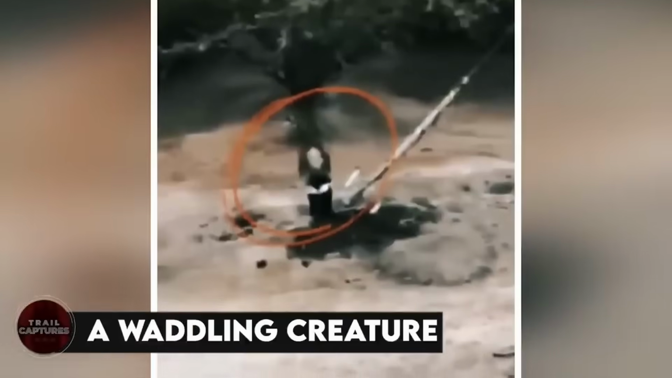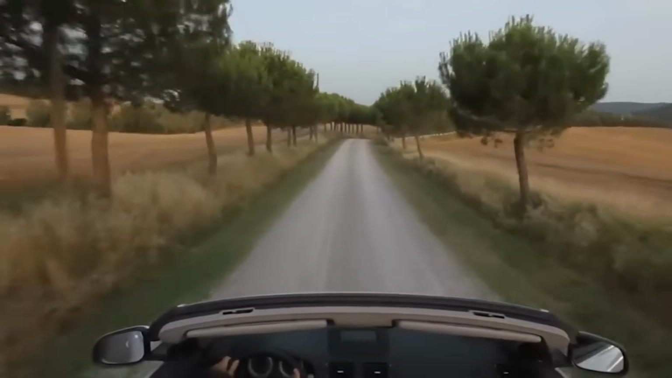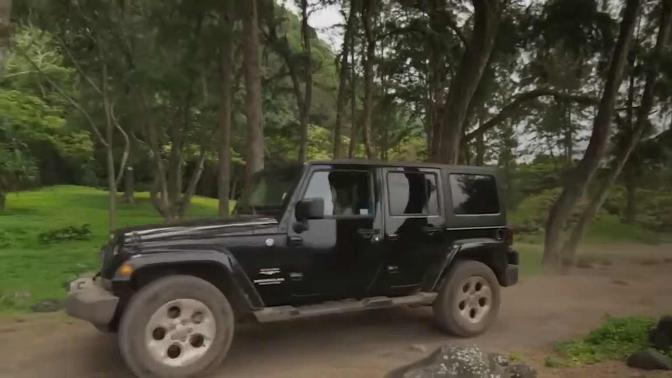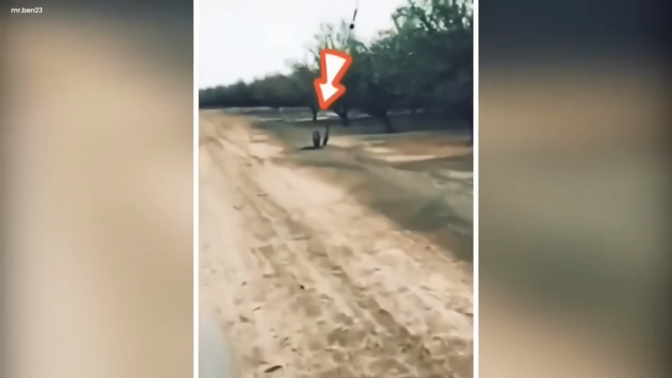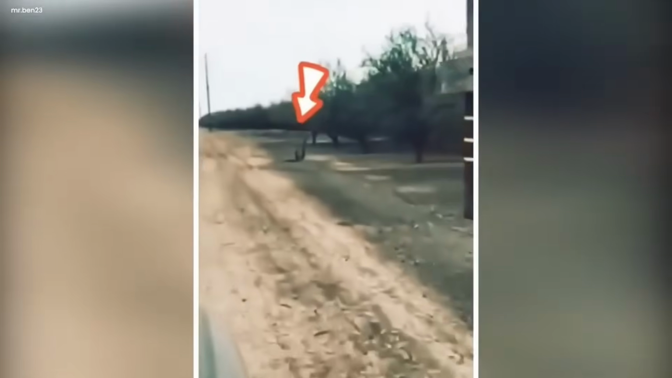A waddling creature. A driver recording his journey through the wilderness of the forest came across something peculiar and strange on his way. Through the bumpy road, in the middle of the forest, a moving object at the side of the road playing with a puddle caught the driver's attention from afar. Hence, on coming close to that creature, the driver zoomed in, and as soon as he began driving across it,